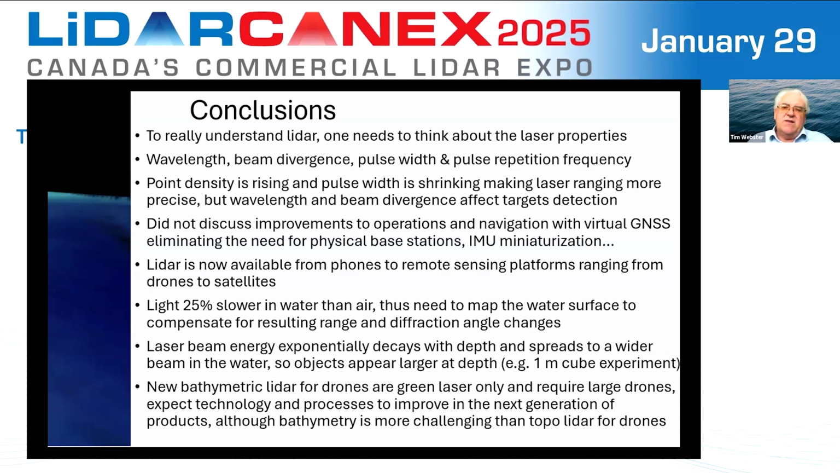Did not discuss things like navigation, virtual GNSS, IMU miniaturization, but these are all great things for our industry. It's now available on phones, ubiquitous. When we were mapping the water, we need to consider the light, change in the light. So I'll wrap it up there, and I'll now go and see if we have any Q&A questions.